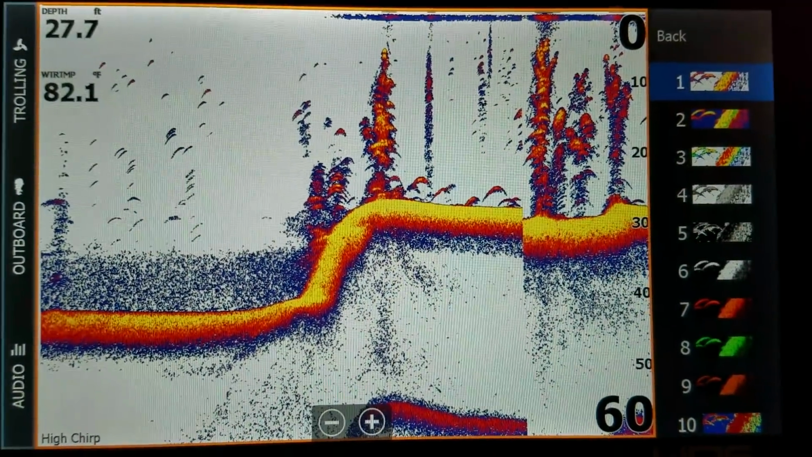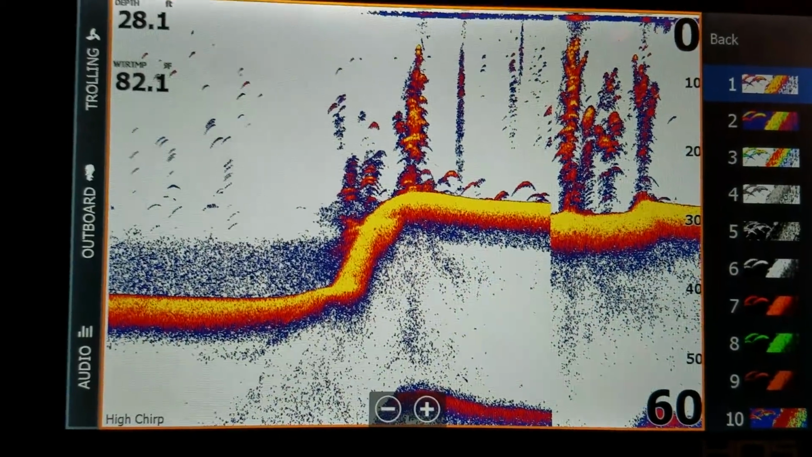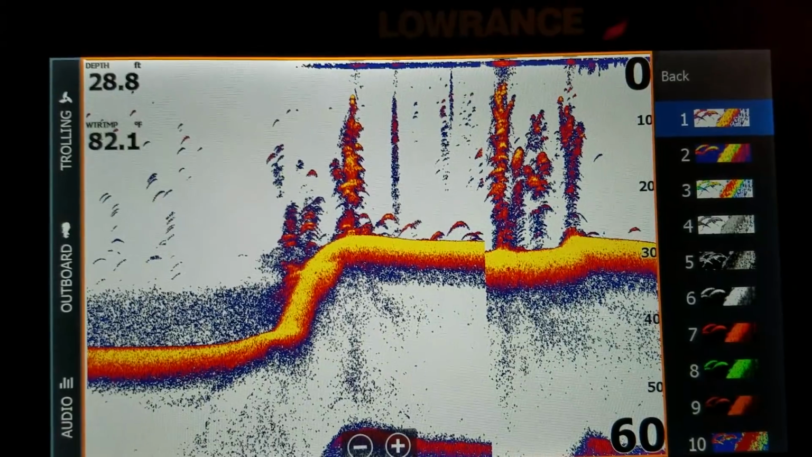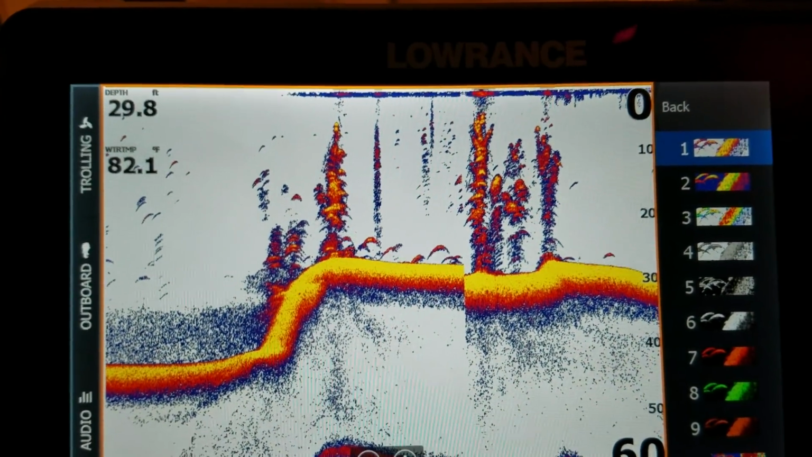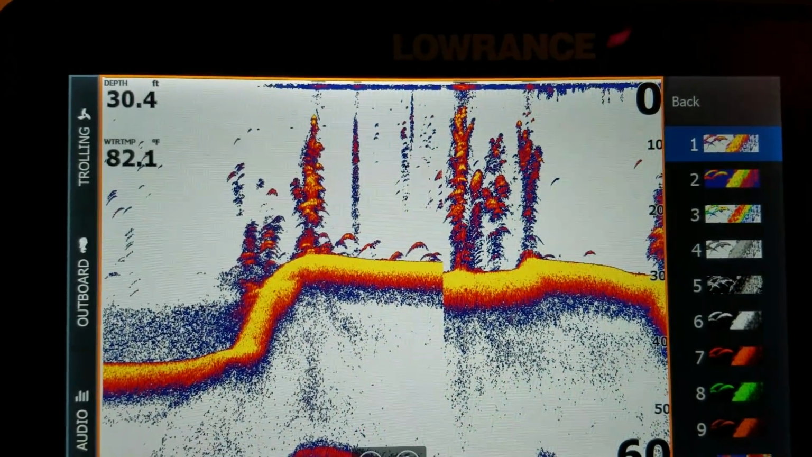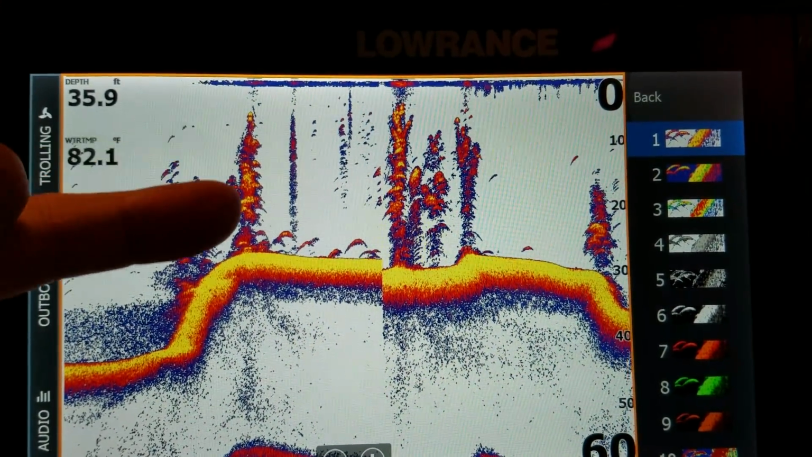As you can see. Now, mind you, for those of you who don't know, I know there's a lot of experienced people that'll be looking at this video, and they're going to know exactly what they're looking at. But for your not so knowledgeable ones, you see the yellow line itself, that's the hard bottom. And you can see that in the fish columns as well.